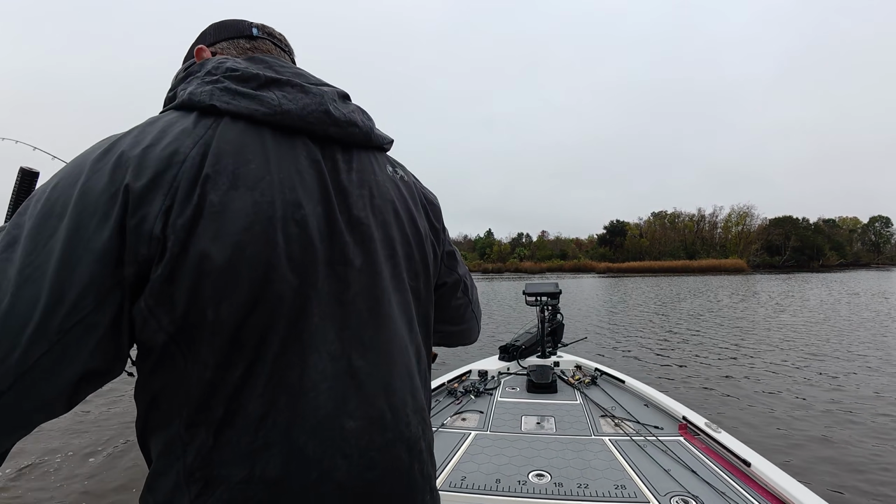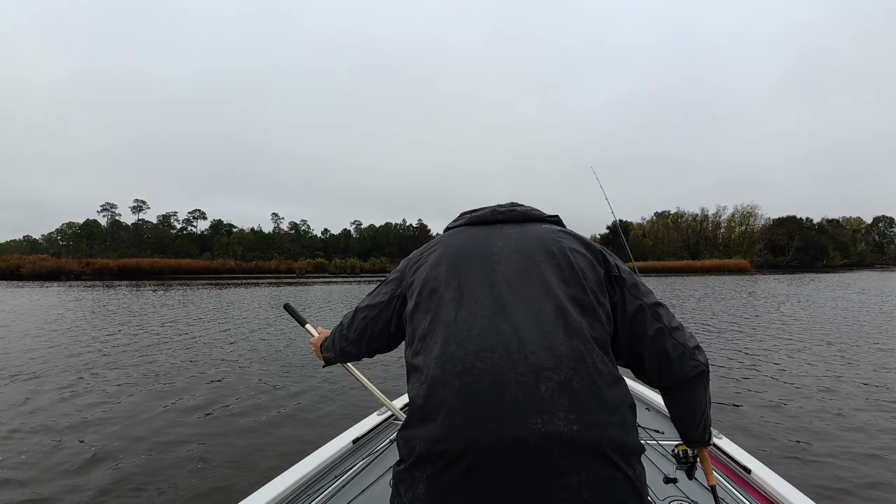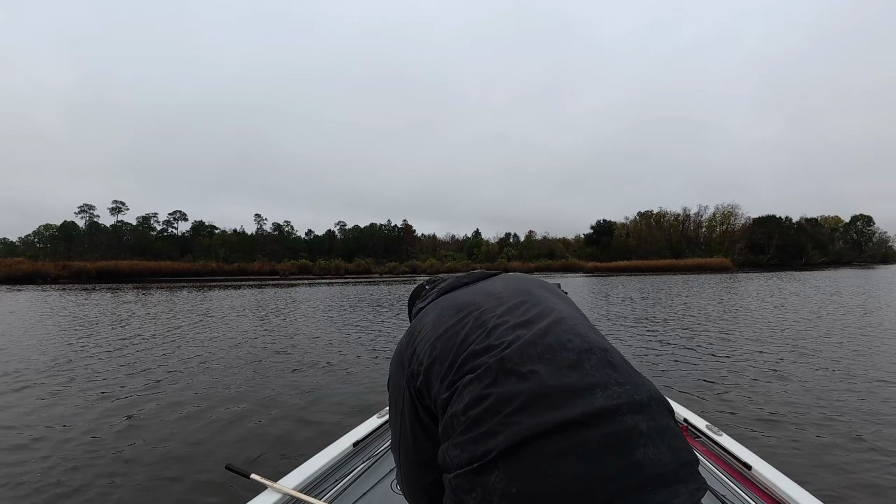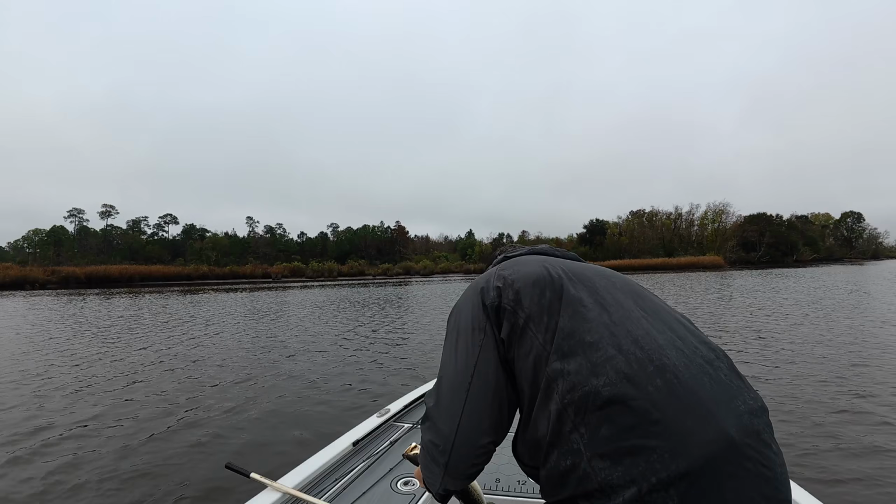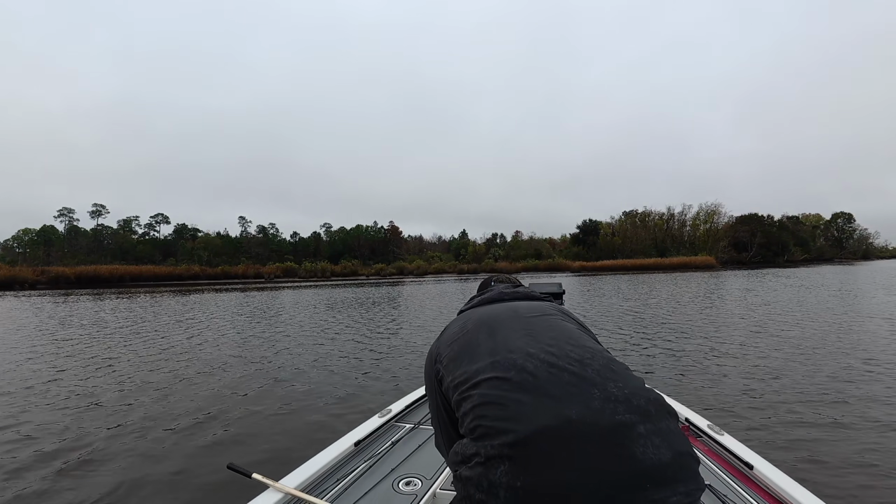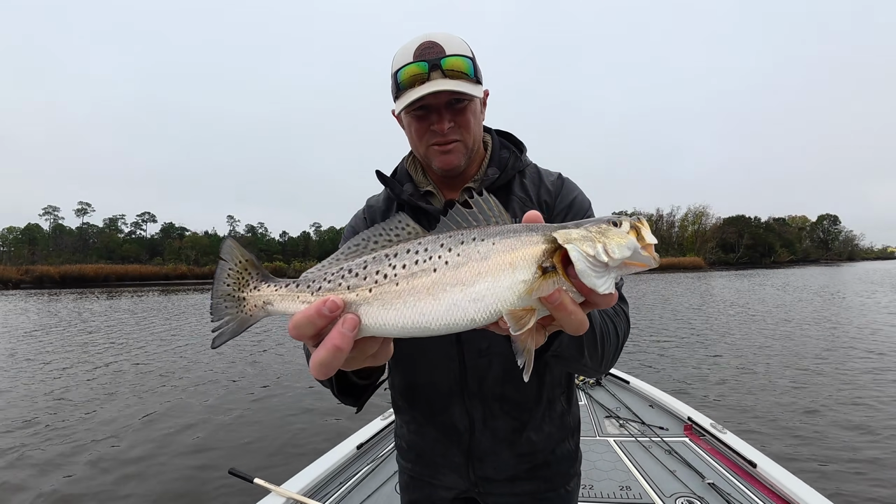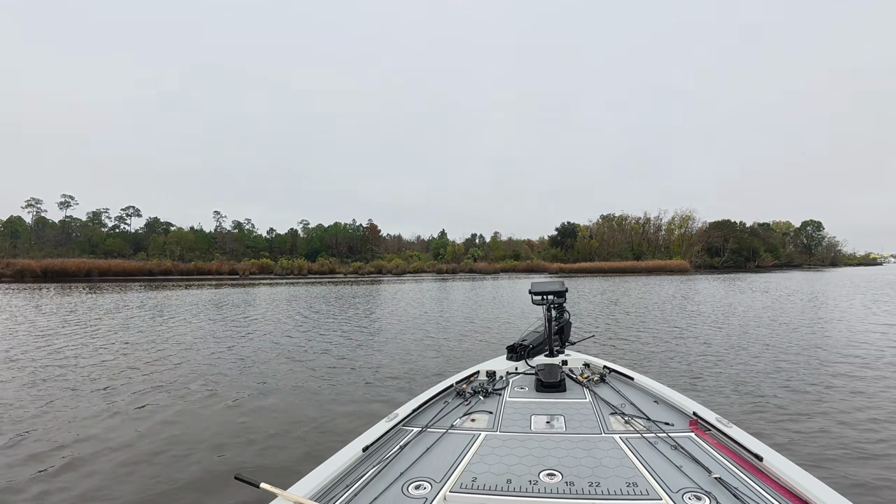That's what I'm talking about. That's what we want. That is actually probably a 17. I don't keep anything bigger than 17, so he might make the cut. Yeah, it's a 17-inch fish. Fat, chunky fish. Put him in a live well until I get enough to keep.